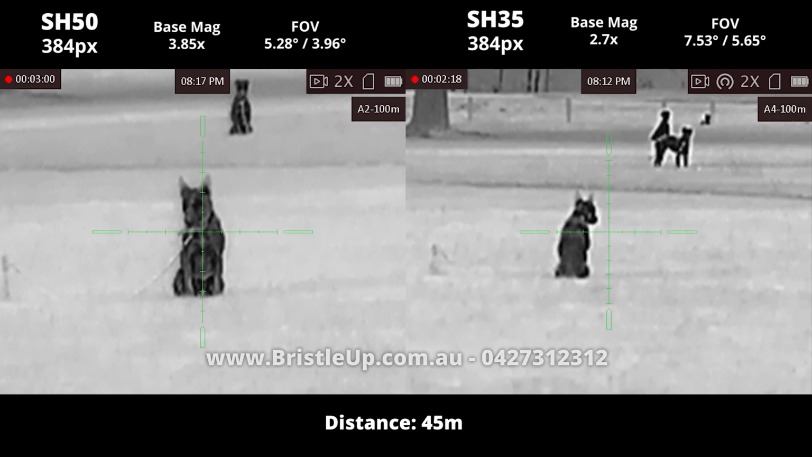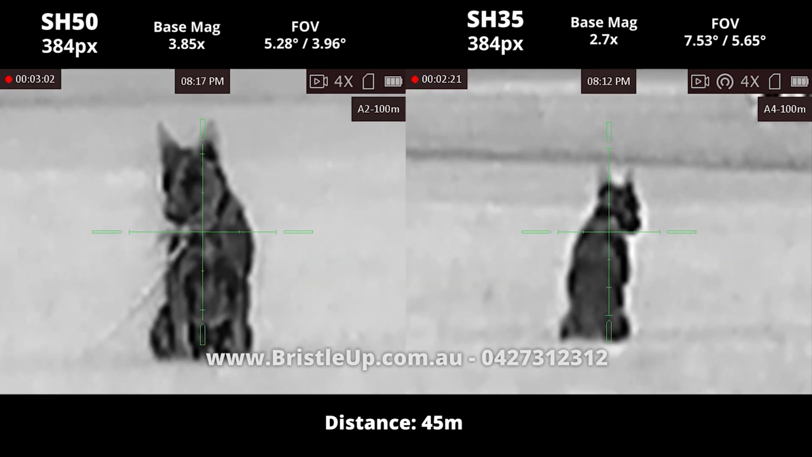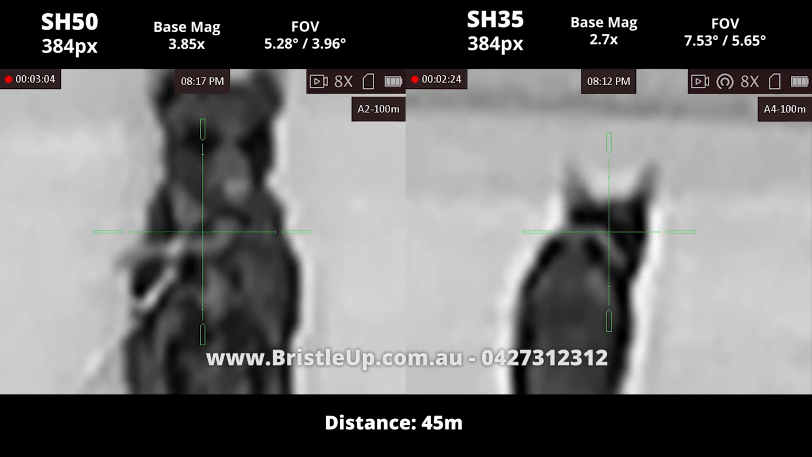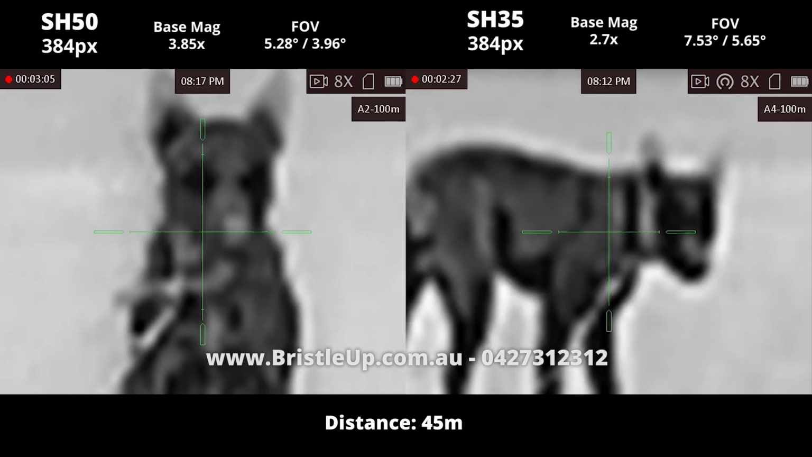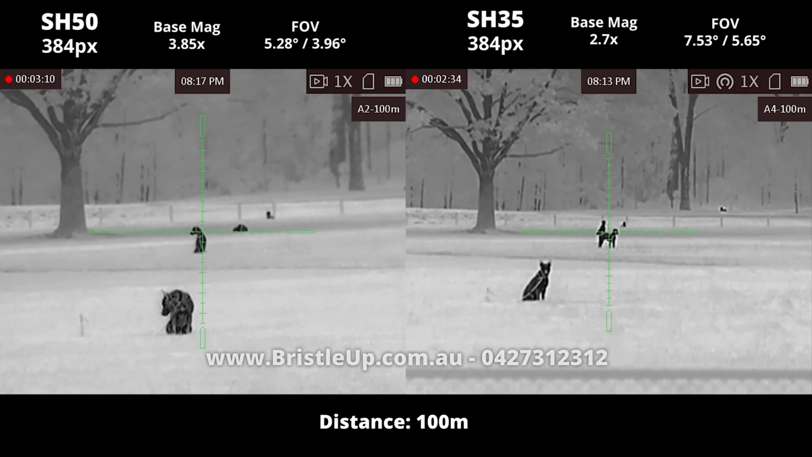Image quality from close to mid-range is also pretty decent, making this unit a great budget option for those that shoot out to that 100 to 150 meters. However, headshots become more difficult after 100 meters, but still realistic out to 150.